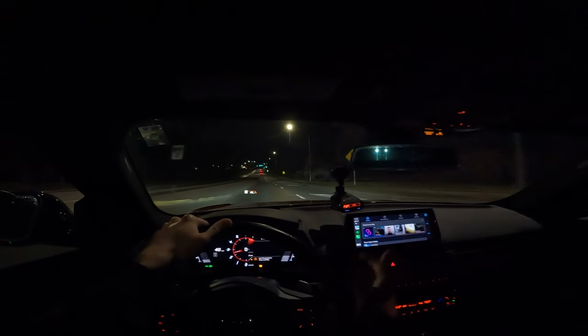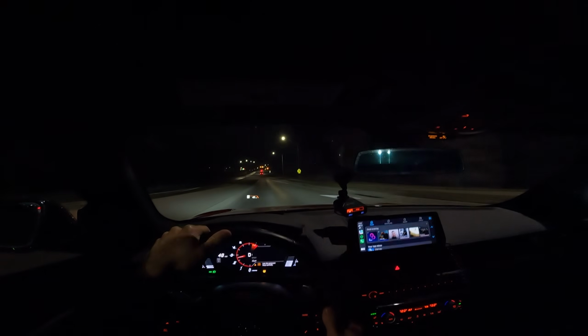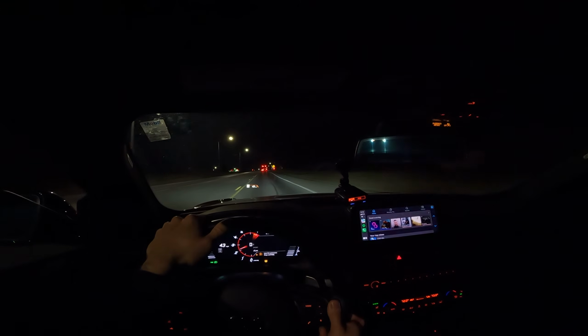So far so good. Radar hasn't gone off. I know I don't got the sounds going, but if you had it on, it'd be a nice little K-band going off right now, or a laser. But none of that's popped up, so we're all right.